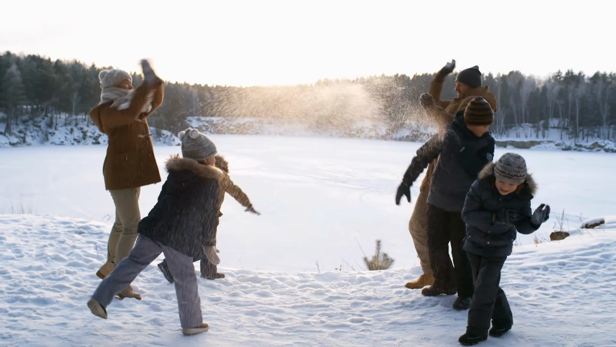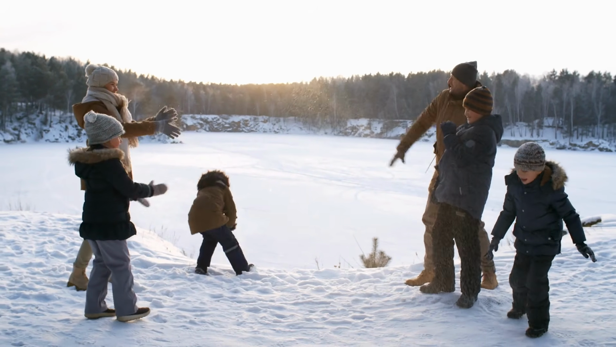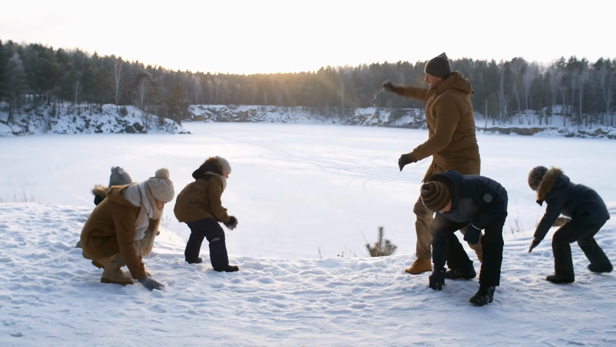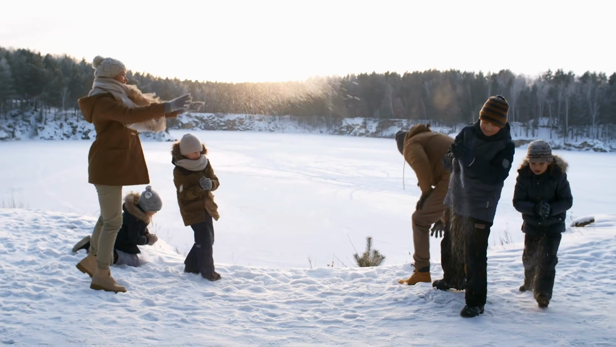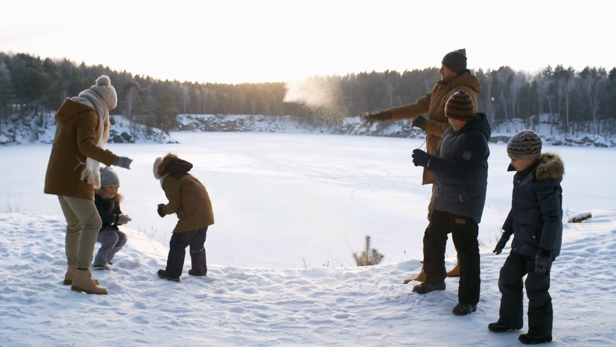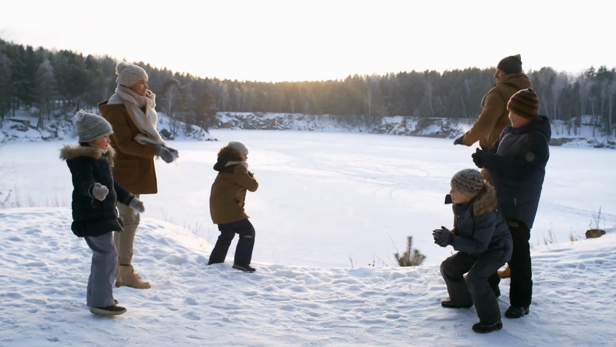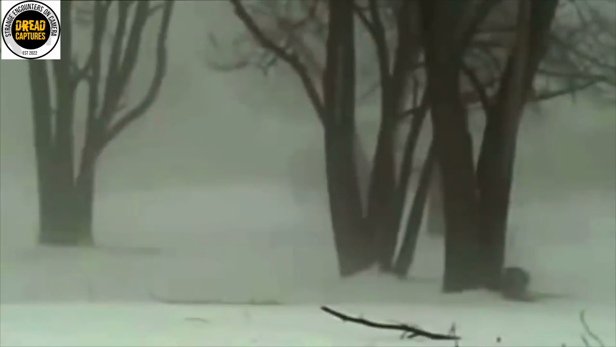While playing in the snow near the edge of the woods, 2 kids and their parents spotted a tall, dark figure moving through the distant trees. It caught their attention. I mean, it was walking upright and seemed way too large to be human. The children froze, pointing as the mysterious figure disappeared into the forest.